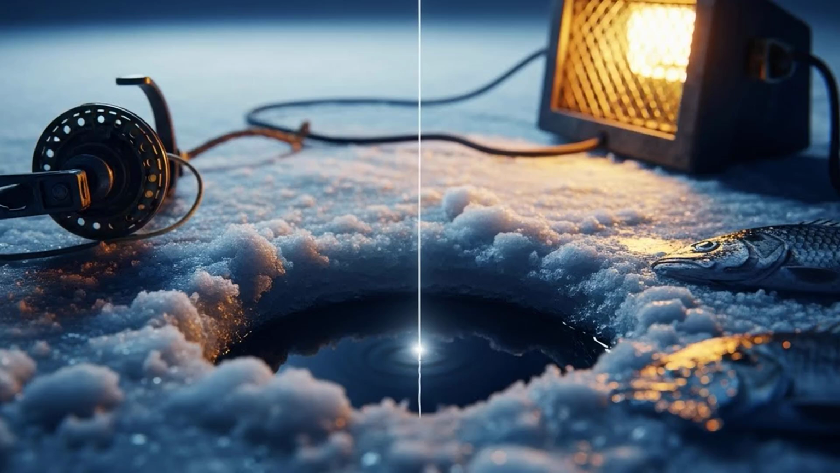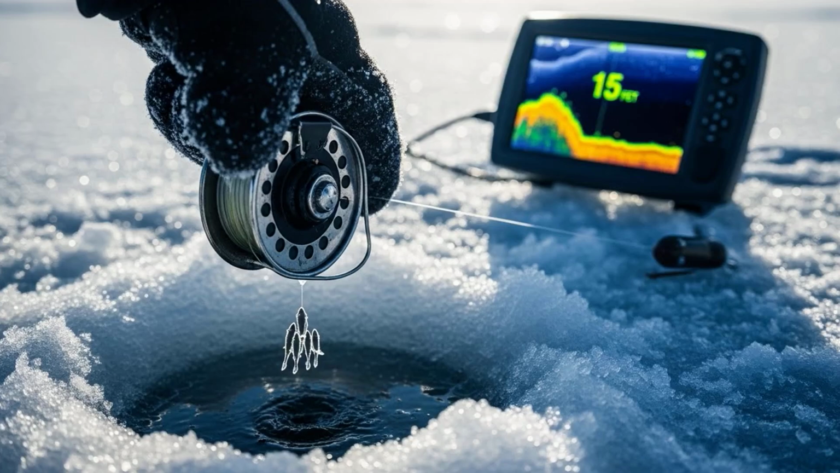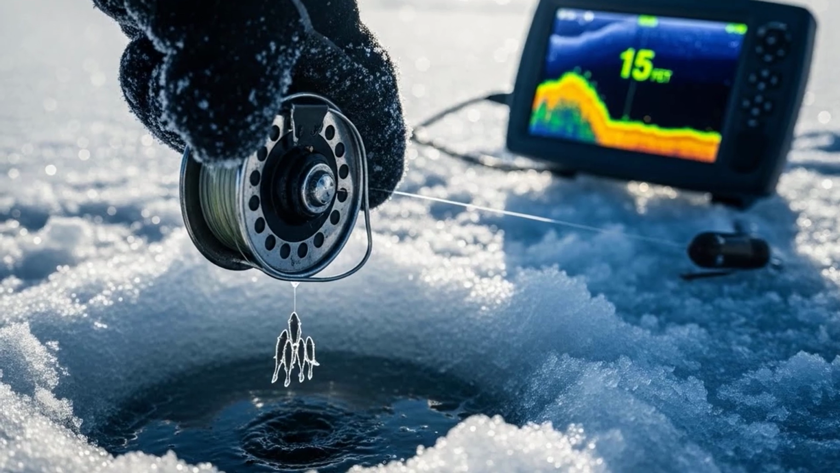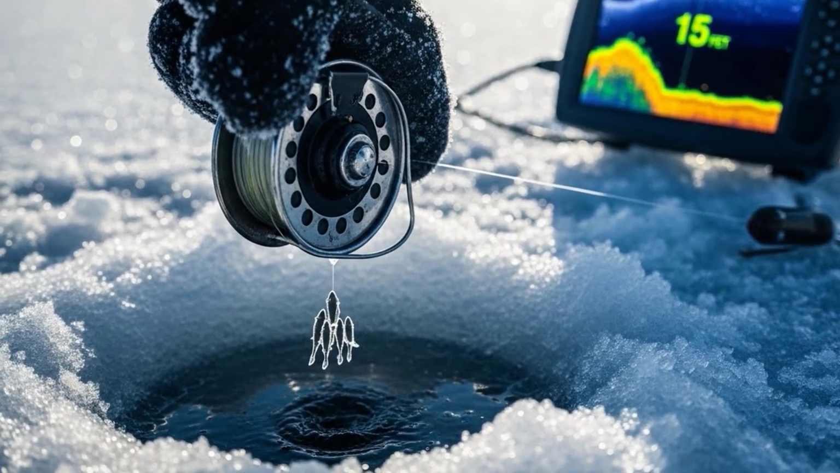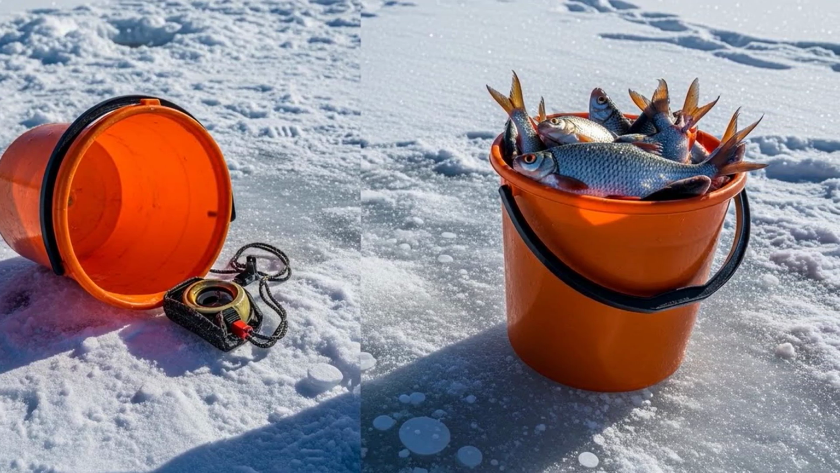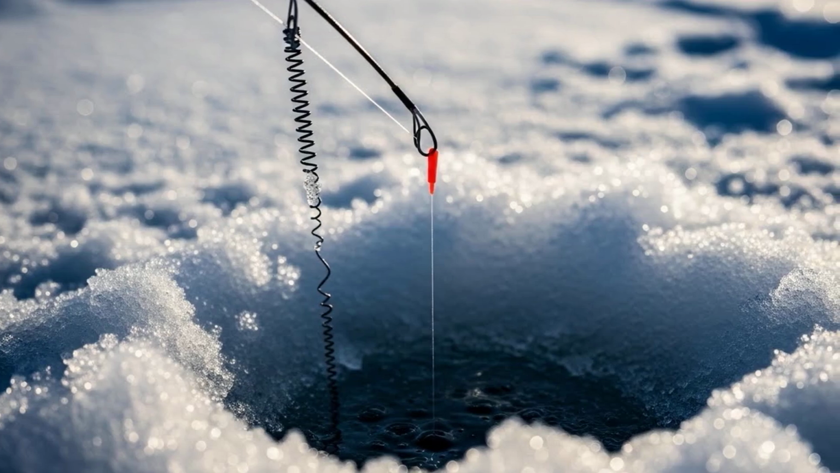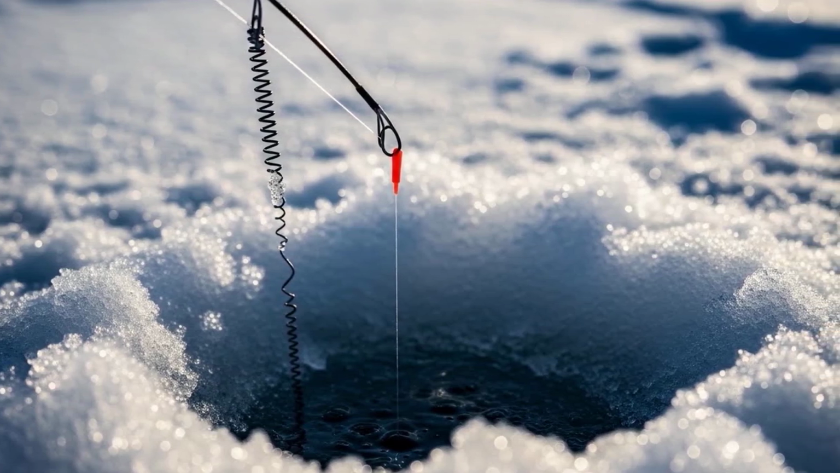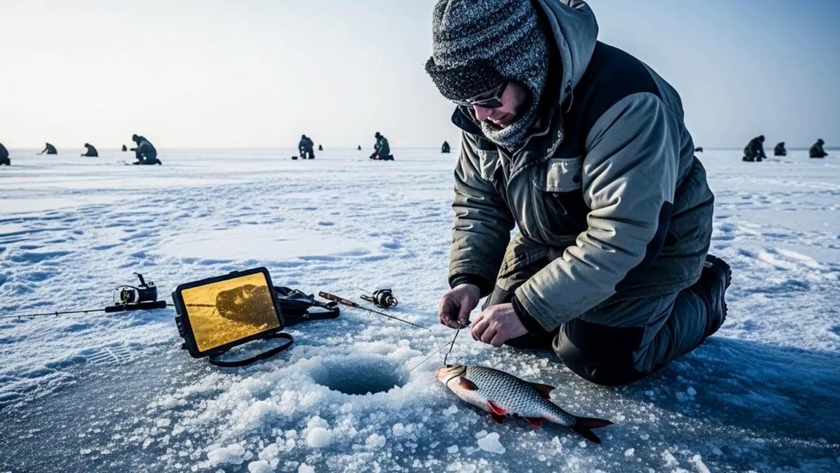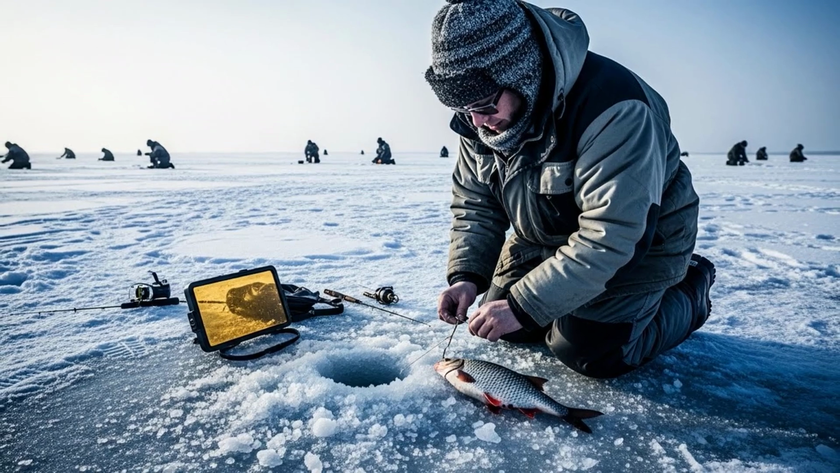The difference wasn't the spot. It wasn't the bait. It wasn't luck. The difference was a single decision. The decision to challenge a long-held belief and fish where the evidence pointed, not where tradition dictated. The proof, as they say, is in the pudding, or in this case, in the bucket. This one simple change in your vertical approach can and will transform your success rate when ice fishing for roach. It is, without a doubt, the #1 secret that separates the consistently successful winter angler from the rest.